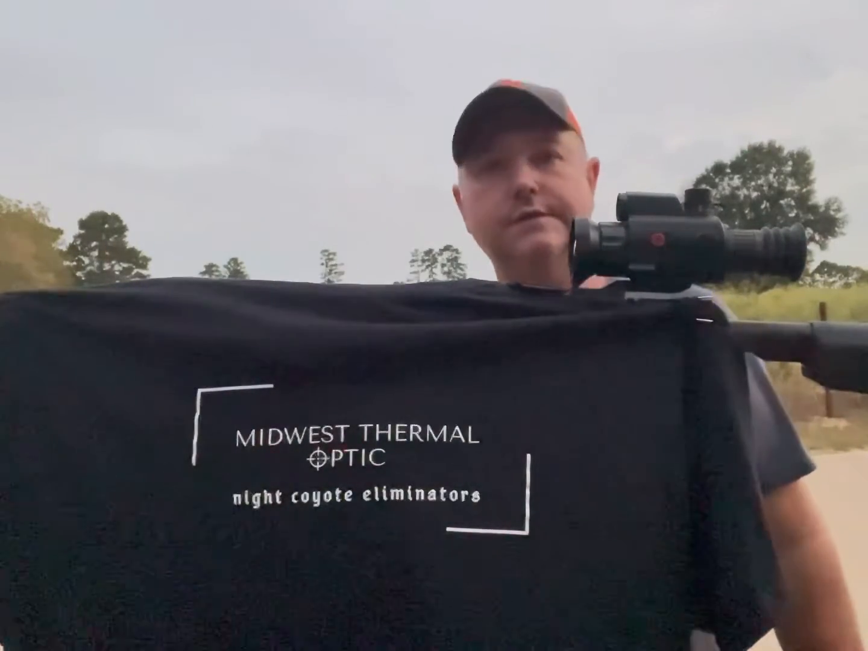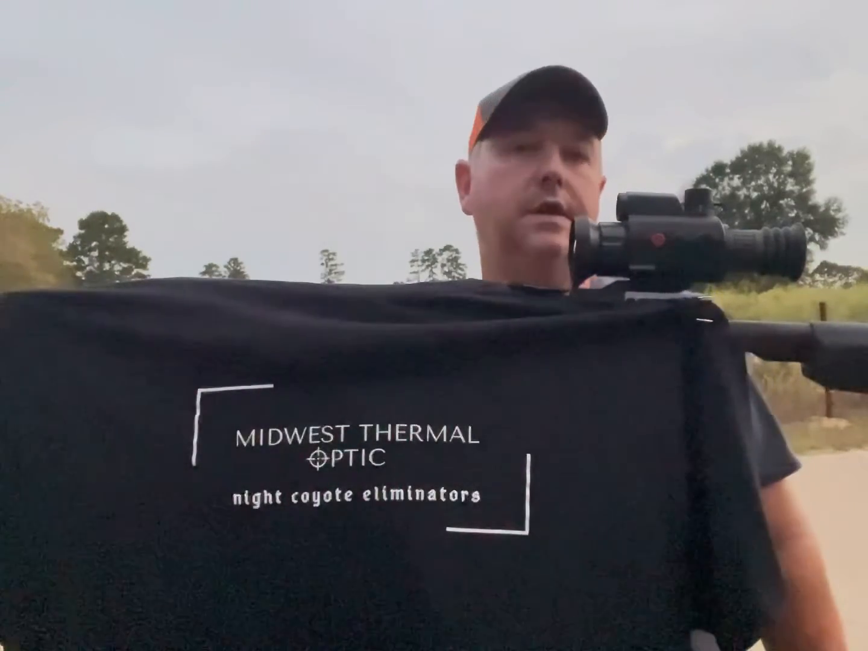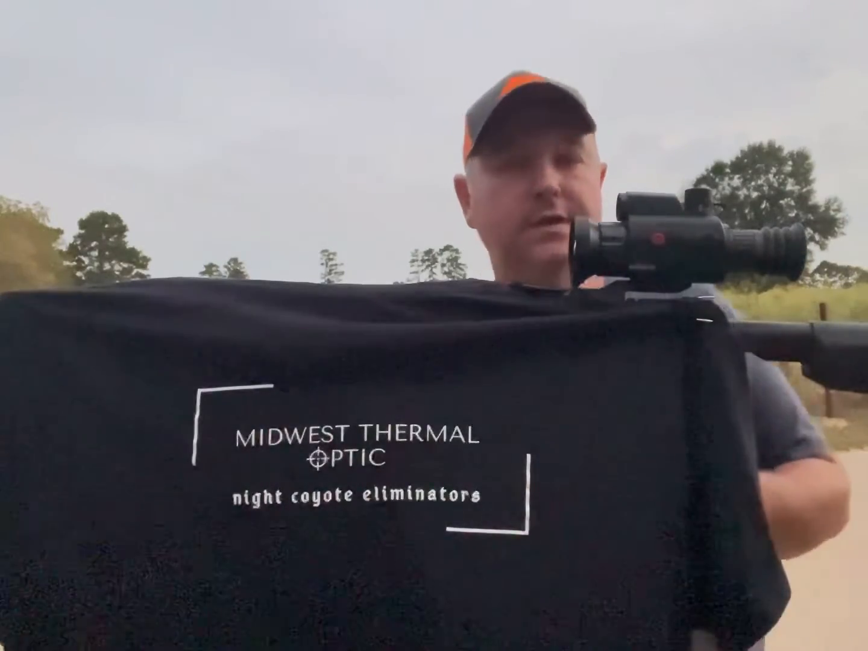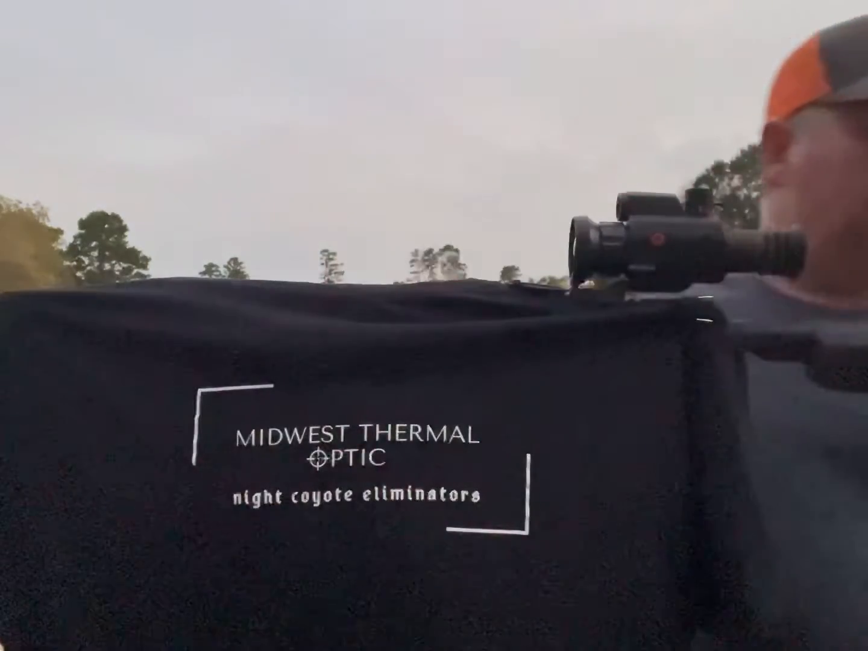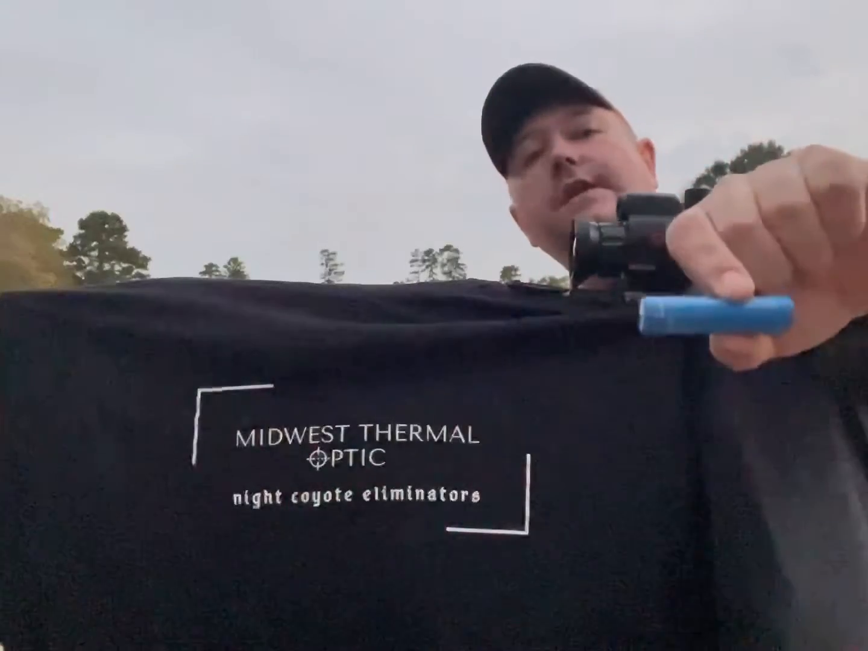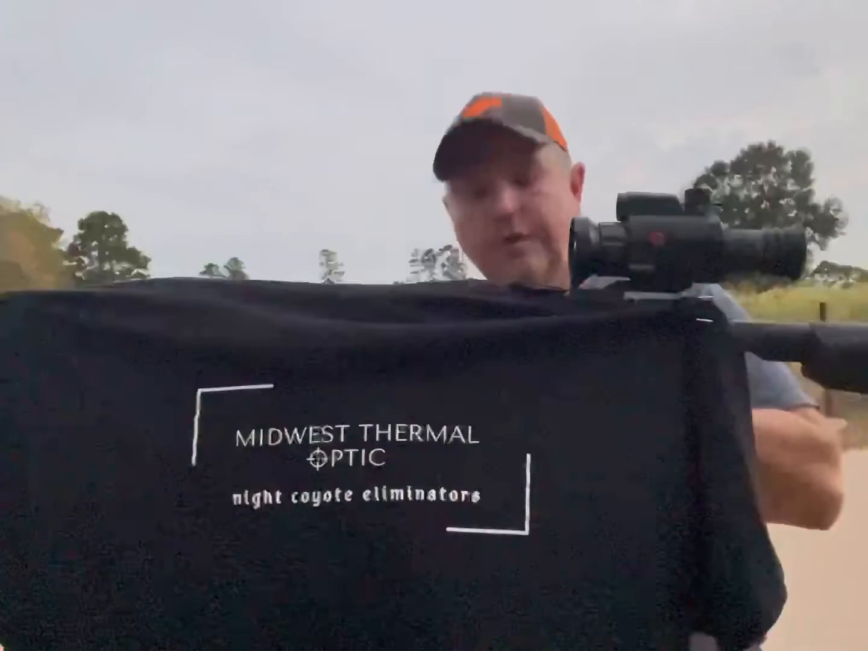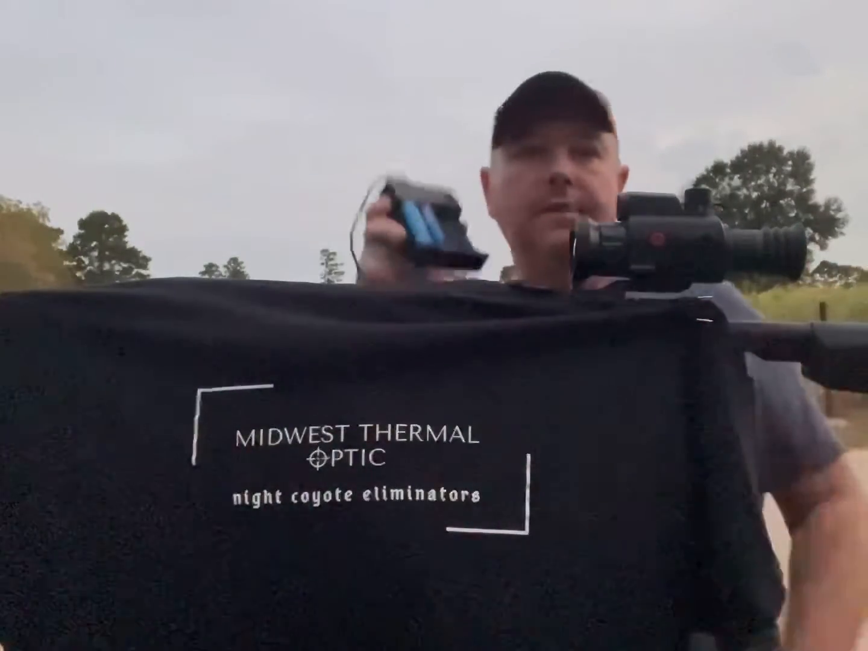But here in East Texas, it's still 60, 70 degrees. It's still a little warm. I'm sure that in colder weather, that number is going to go down. You're not going to be able to get that much run time out of it. But the thing about this scope and these batteries is, if you hunt night vision, you've got Sniper Hog Light batteries. They work. Same thing. I run the Fusion and I run this.